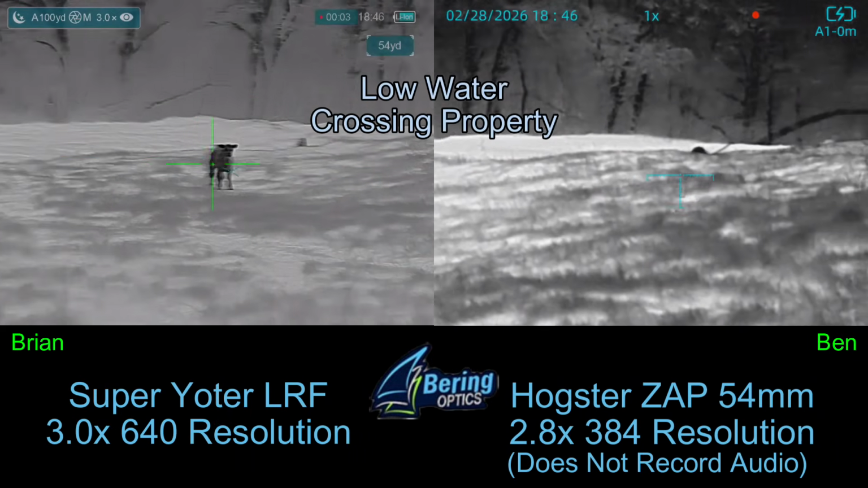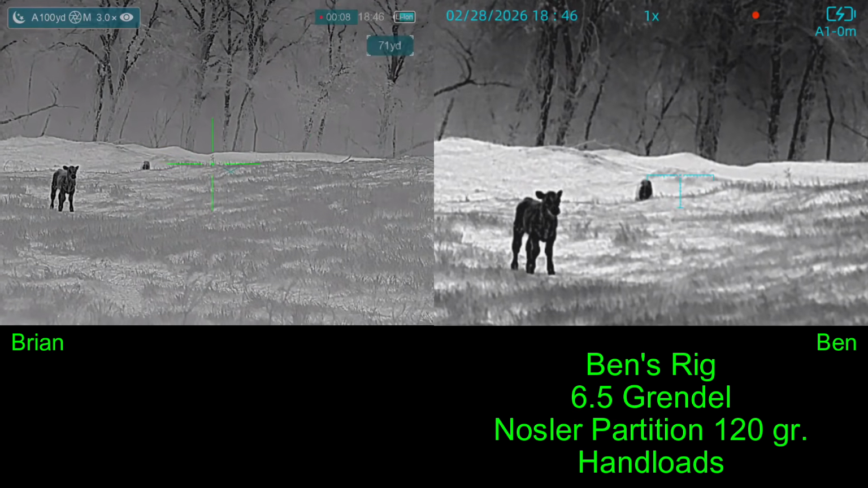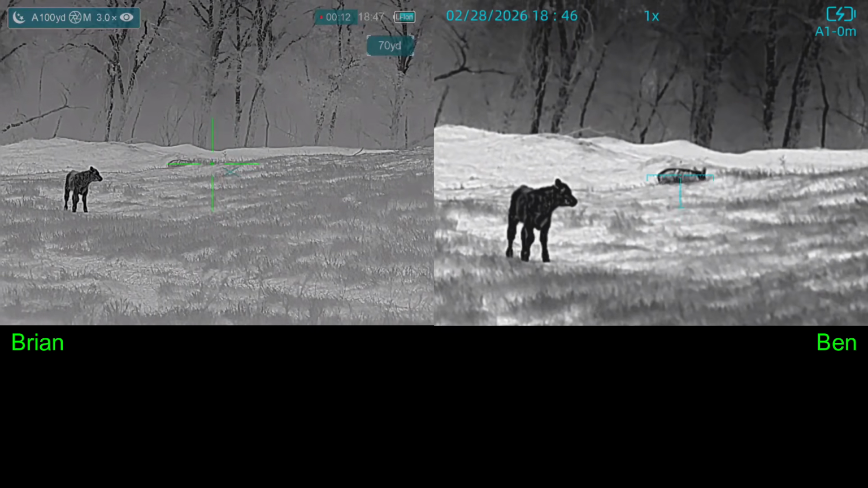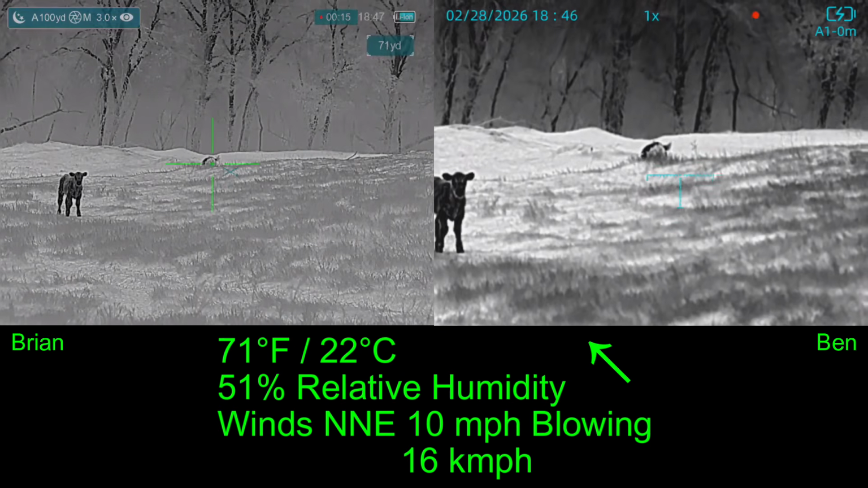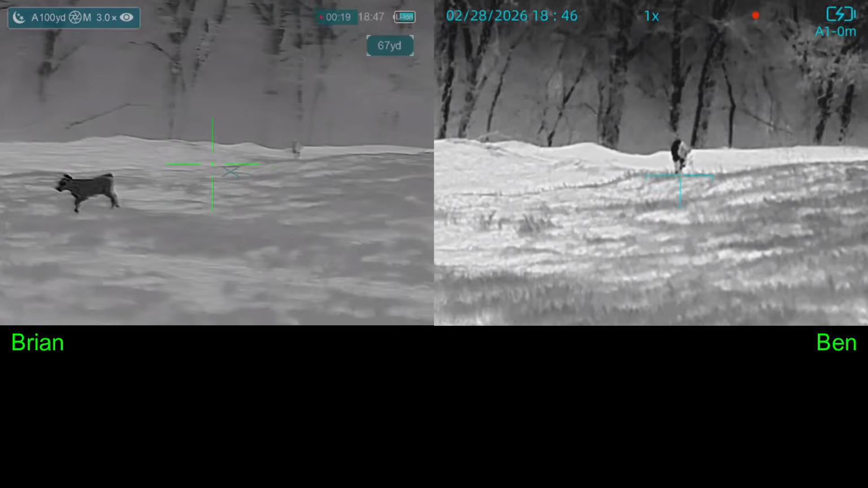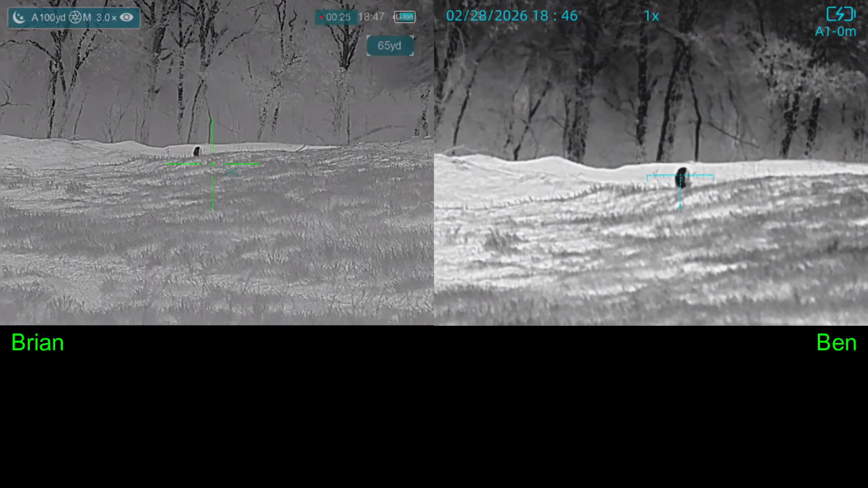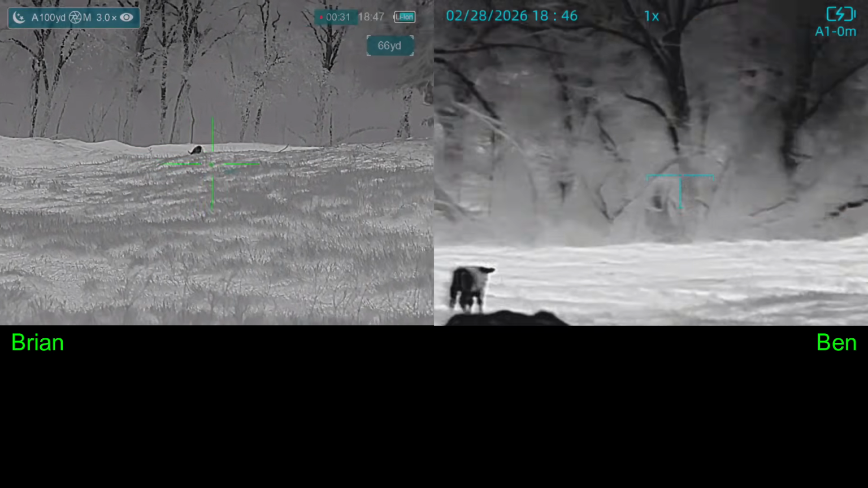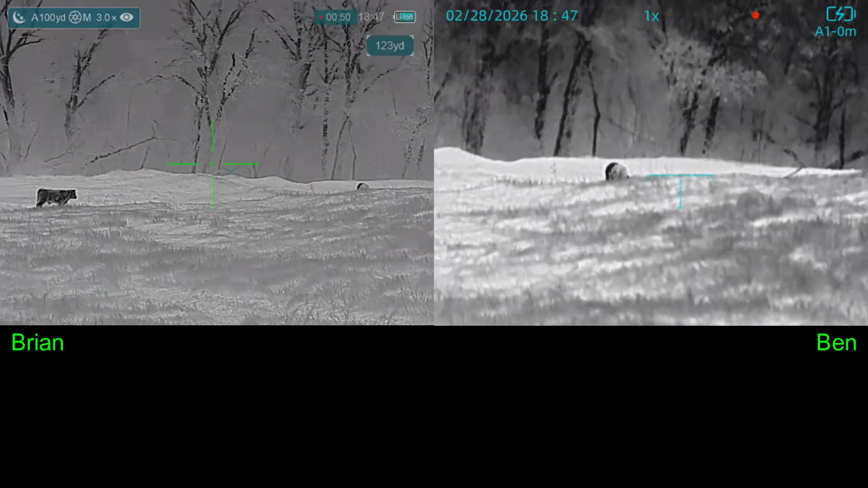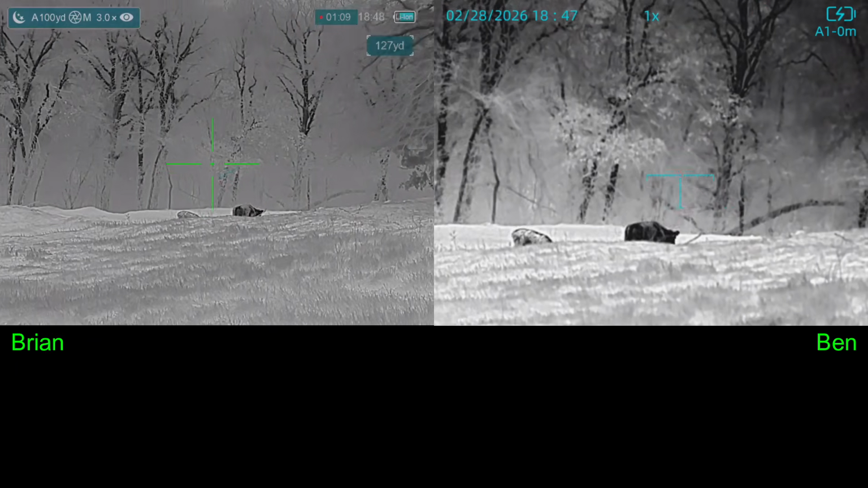So Ben and I are on the first property of the night. Currently only see one. And he's using a Hogster Zap on his 6.5 Grendel. And we're in a sendero where the wind is blowing almost straight down the sendero, and the hogs are in a little alcove off to one side, off to the right-hand side. And so we can't really move up on the hogs because we'll end up in the wind stream for the hogs and they'll smell us. And if we move off too far to the left, we've got cattle off to the left, and we'll have to shoot through the cattle at the hogs, and we don't want to do that.